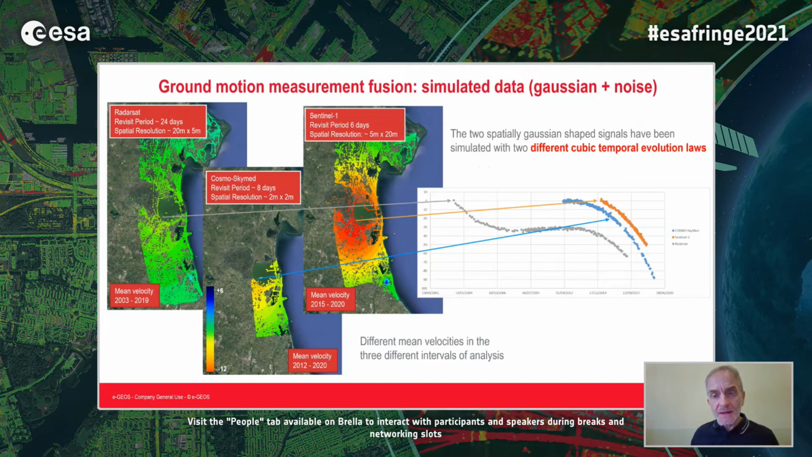We consider for the time evolution of this signal a cubic temporal evolution. We consider for the three satellites different spatial coverages, as you can see from the images on the left, and also different time intervals.